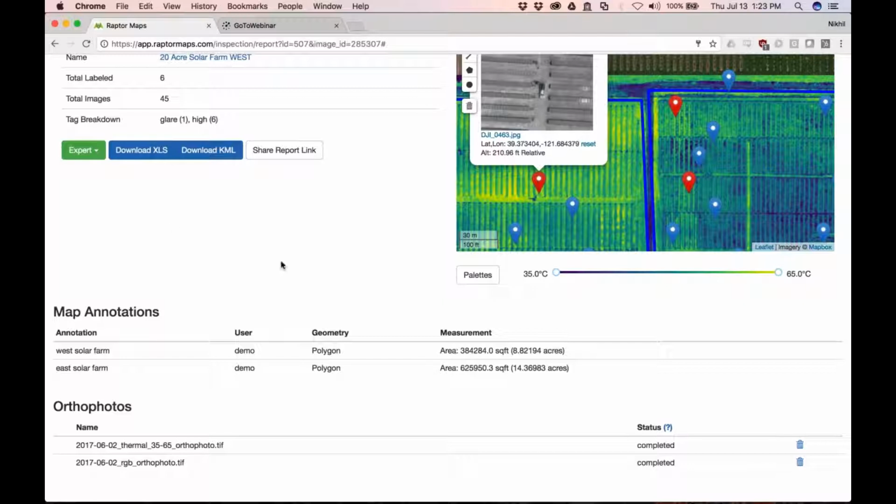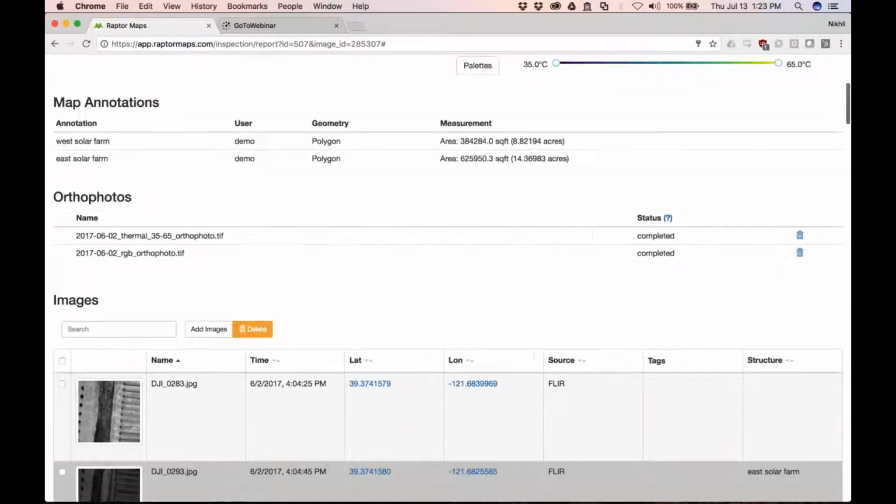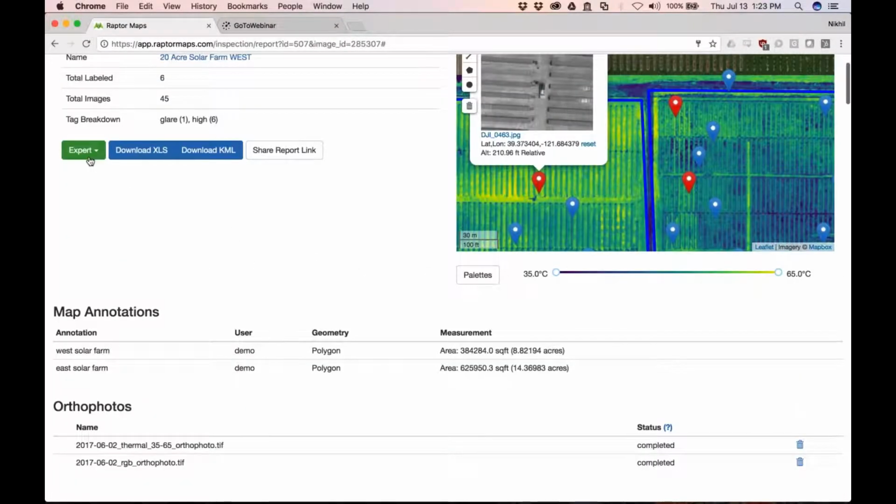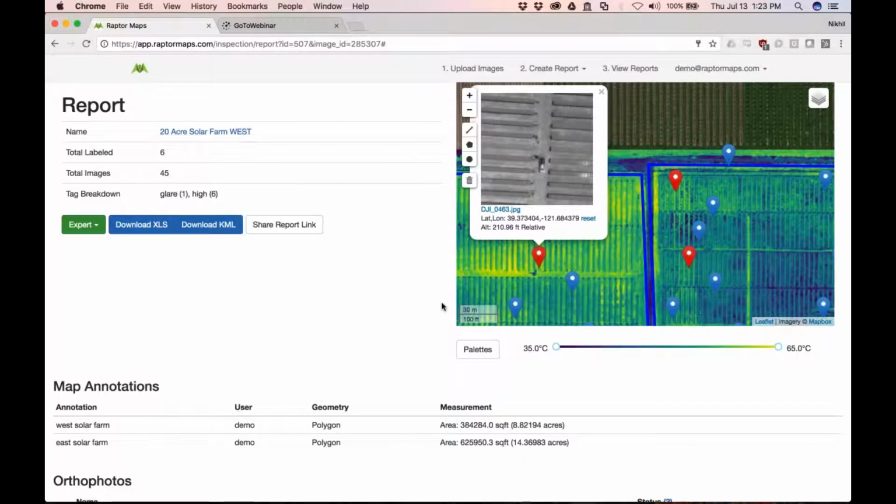So essentially, you don't really need to actually do a thermal stitch after you've gathered the data and you've already got locations. You don't really need to do that. Is that kind of what you're saying there? Well, what I'm saying is for the RGB maps, you definitely don't necessarily need to do it, you can. It just depends on the deliverable your client's looking for. And then same for the thermal, it really depends on what you're trying to do with it.